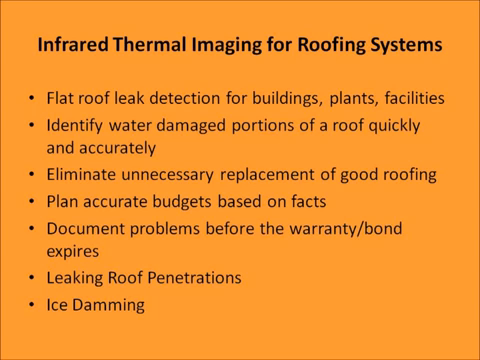Identify water damaged portions of a roof quickly and accurately. Eliminates unnecessary replacement of good roofing. Plan for accurate budgets based on facts. Document problems before the warranty or bond expires. Can evaluate leaking roof penetrations and conditions conducive of ice damming.